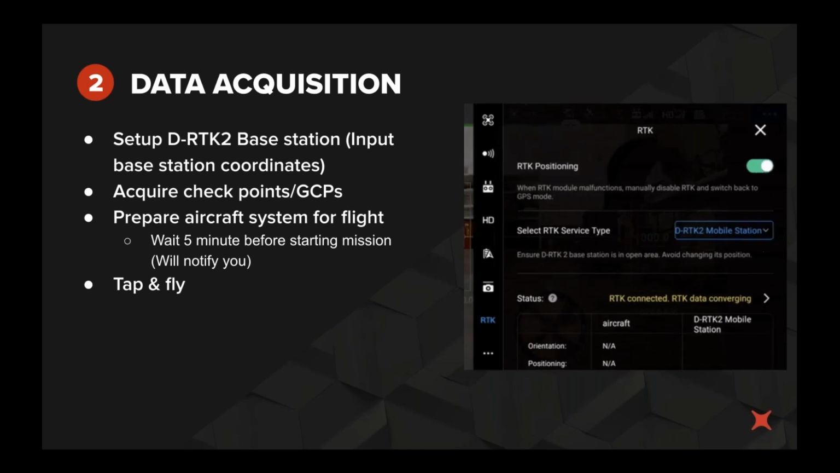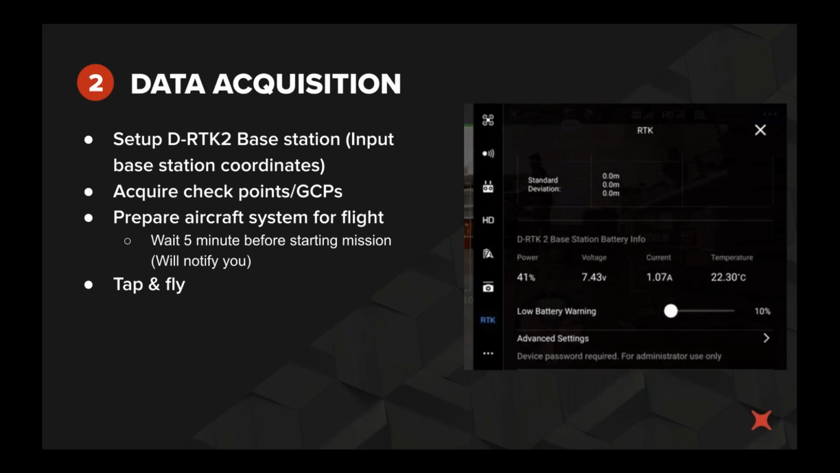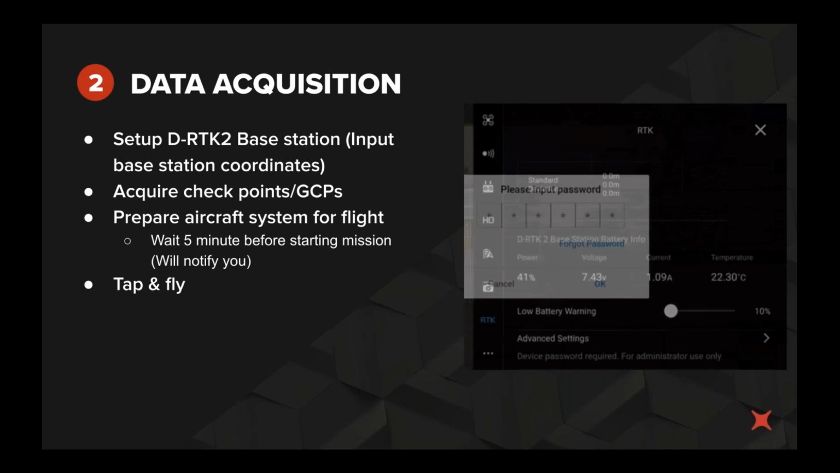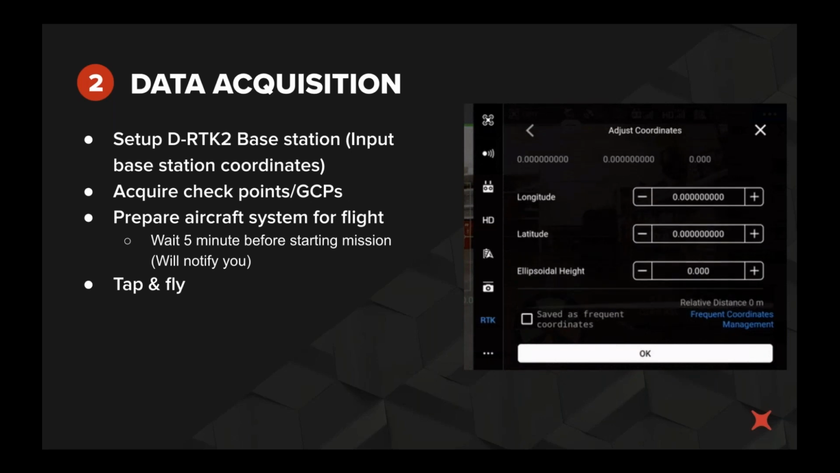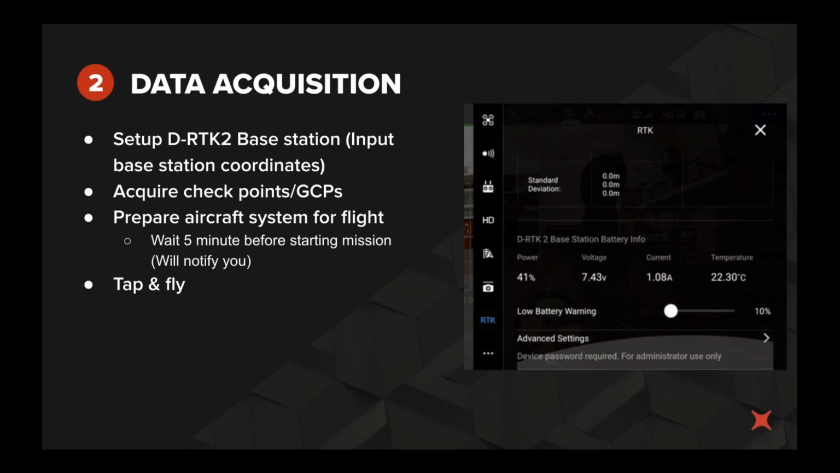Please note that when you enter the antenna height with your survey point, add 1.8 meters to the DRTK antenna height. The coordinates need to be in WGS 84 ellipsoidal coordinates, and the base station needs to be within that area, or else you're going to get some errors when inputting the coordinates.